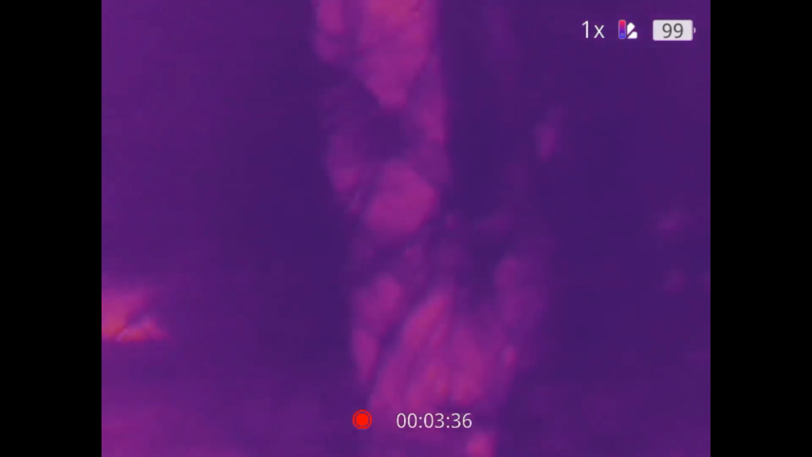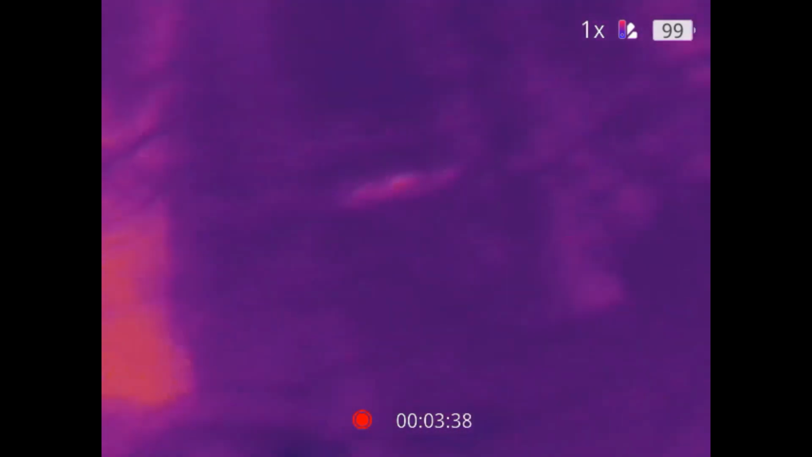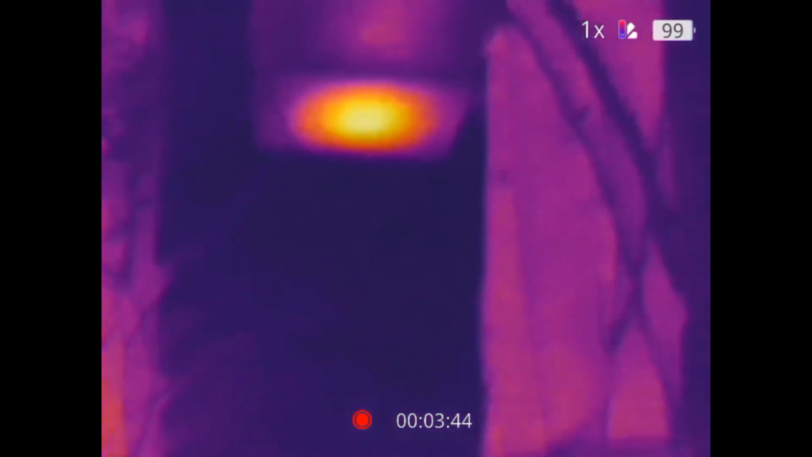And again, the squirrel at the bottom of Squirrel Box 2 is highly evident from the heat signature that the monocular is picking up. And if I try to get a different angle on Squirrel Box 2, maybe I'll be able to show you the heat signature from the camera.